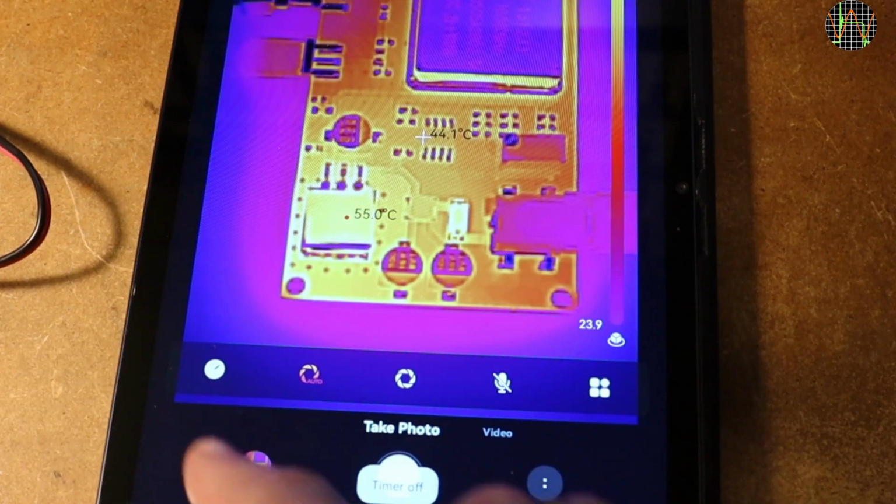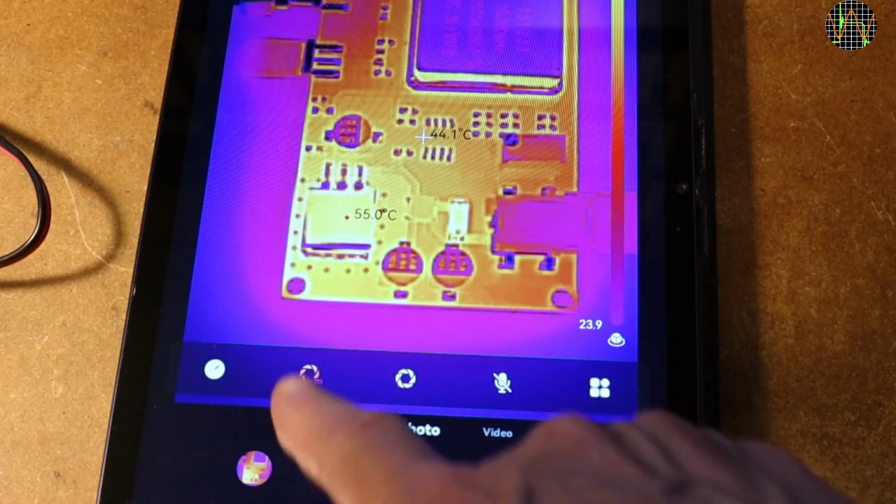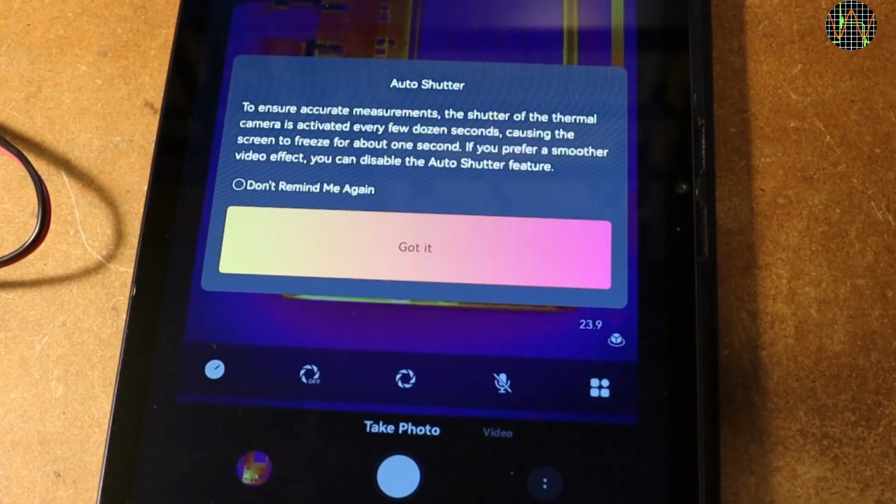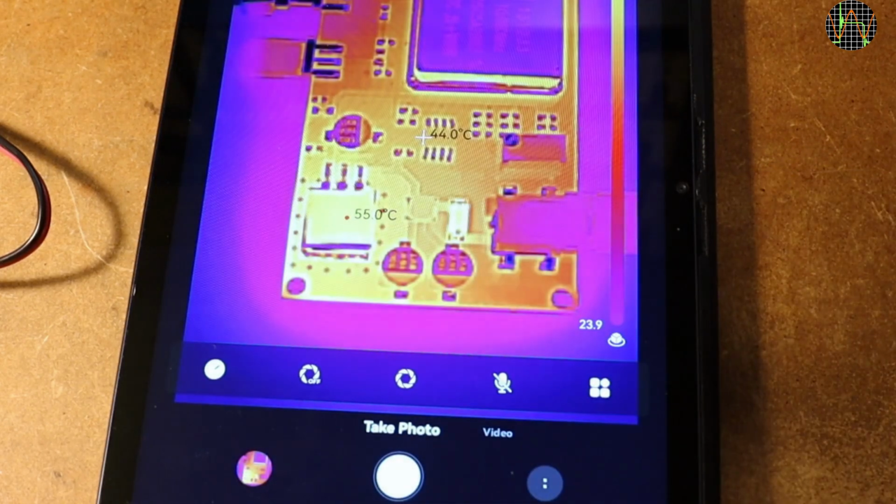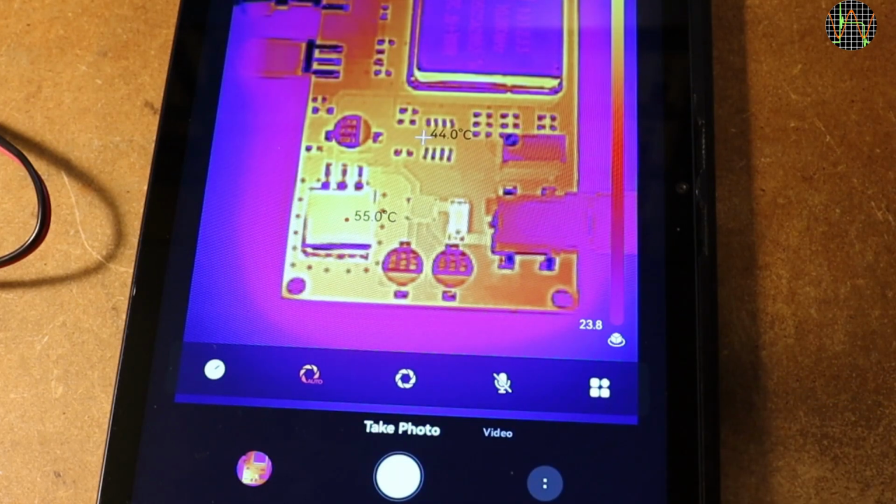The 3 buttons in the middle are really only useful for video. First is to turn the auto shutter on or off. As the hint shows, the calibration cycle makes the videos jumpy, so you can forego accuracy and turn it off. The next icon does a single calibration cycle manually and is only useful if auto shutter has been turned off. And the microphone button allows you to record sound together with your video.